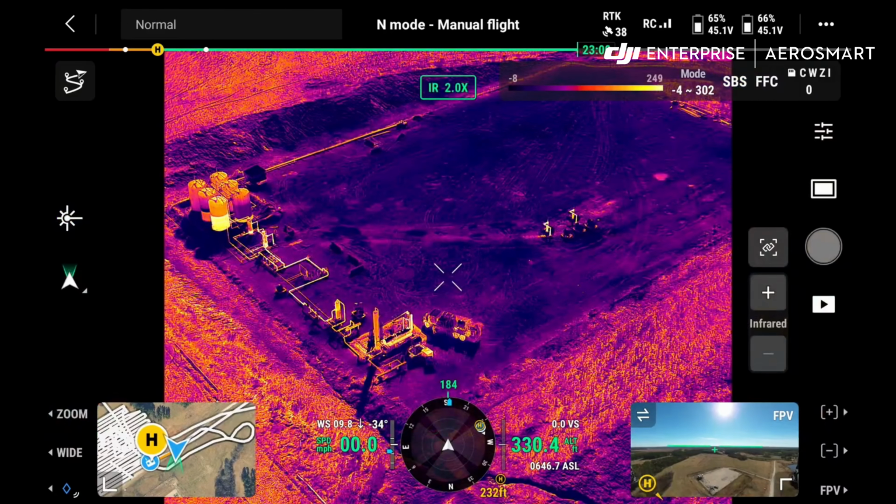Also from the thermal, you can tap on different parts of the screen and you can see what the temperature is at that point. So if you're really curious about how hot a certain area is, you can tap and find that out. You could also change your range of temperature.